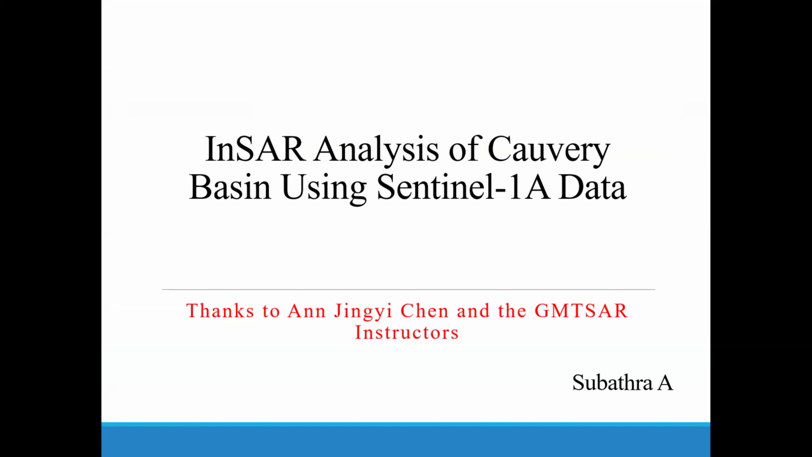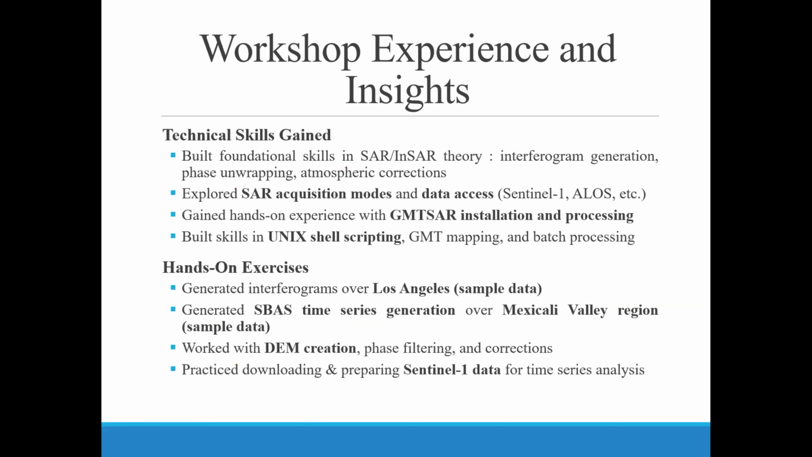Hello everyone, I am Subathra. Today I will be presenting my InSAR analysis of the Kaveri Basin using Sentinel-1 data. First of all, I would like to thank the instructors and the GMTSAR instructors for their guidance in this workshop. First, we go through what I learned and the insights I got from this workshop. I got basic foundational skills in InSAR and InSAR theory, how to acquire InSAR data and access Sentinel-1 and ALOS data, how to install and process it, and I also learned scripting here. So, hands-on exercises.